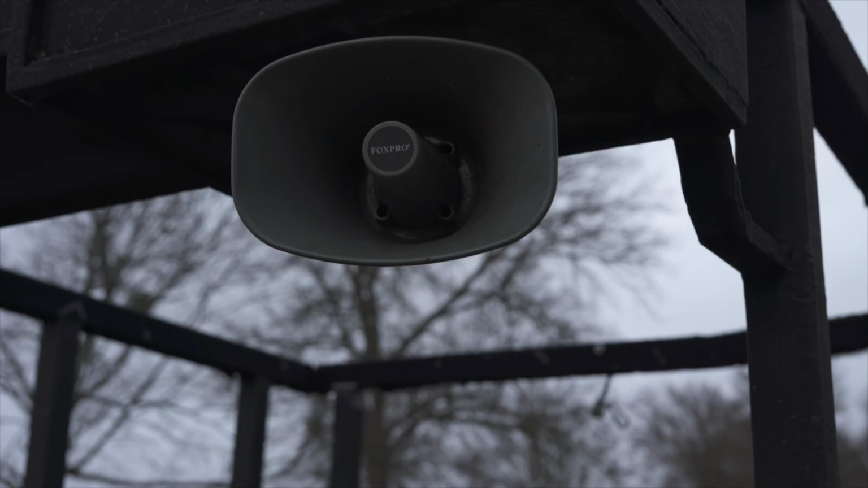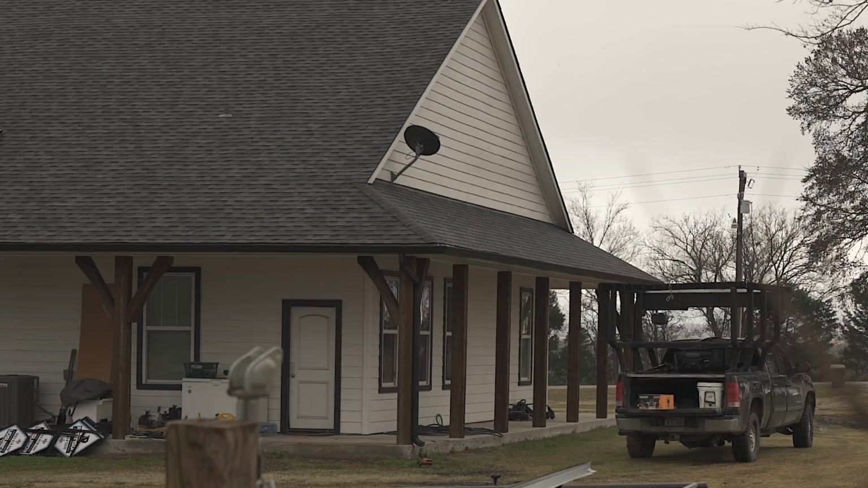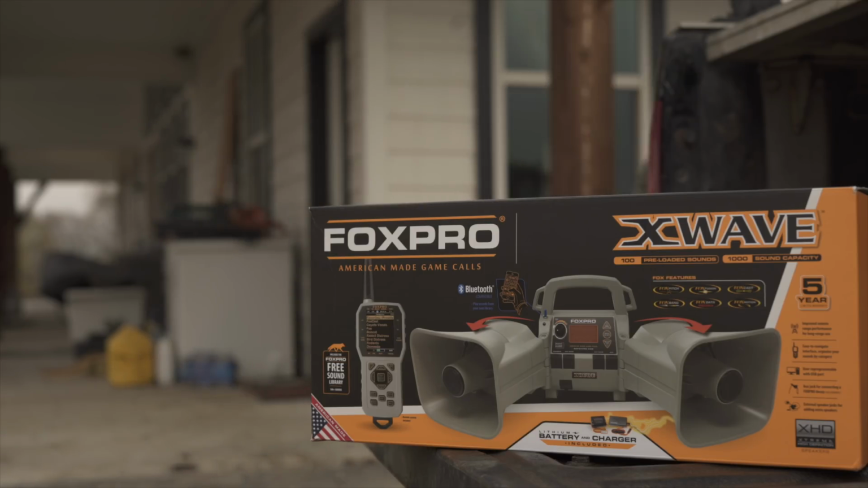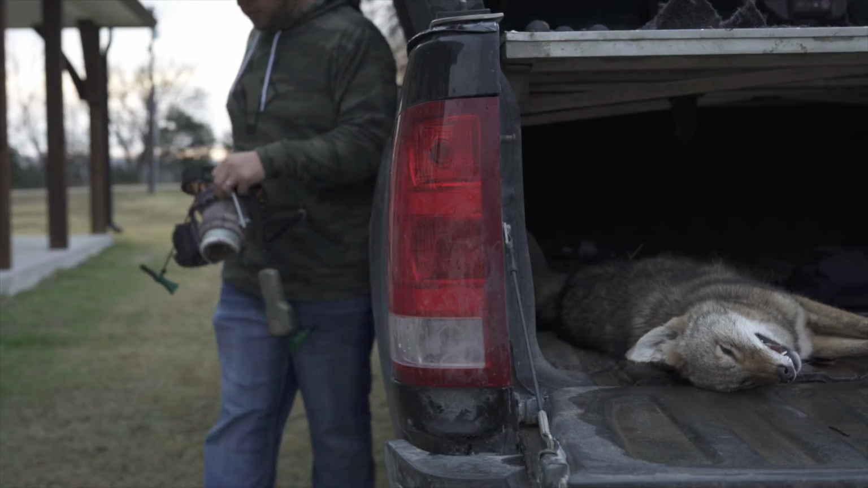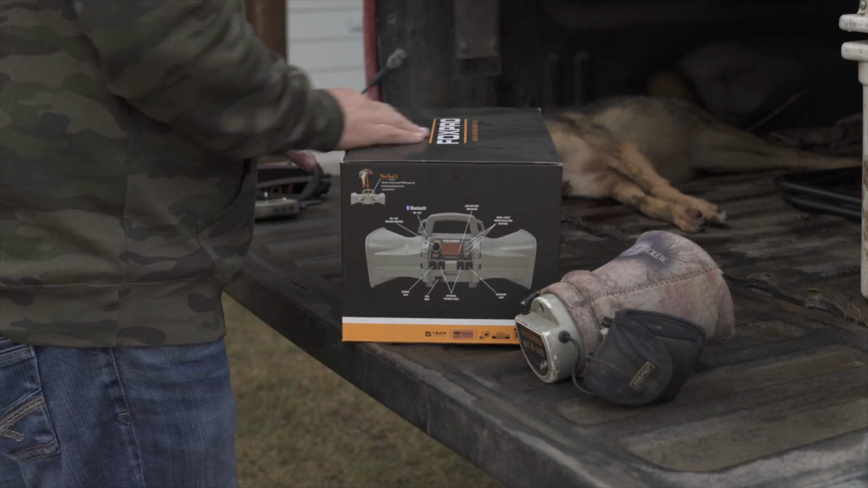Over the years, I've come to the conclusion there's really only two ways to respond to advancement in technology. You can either accept it and grow with the sport, evolving with it, or you can reject it and get left behind. That's one of the reasons Foxpro earned their name as a true innovator in the game call industry. They never get complacent with their latest product. They're always building something new, because they know the moment they do, another call maker will eventually come along and pass them.